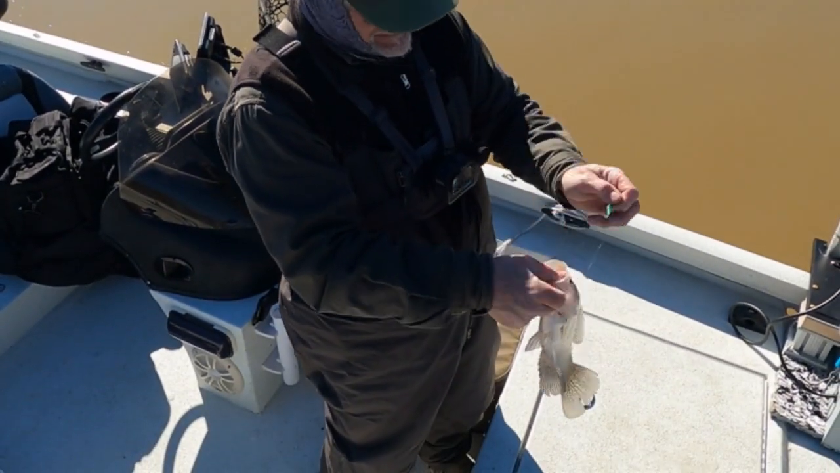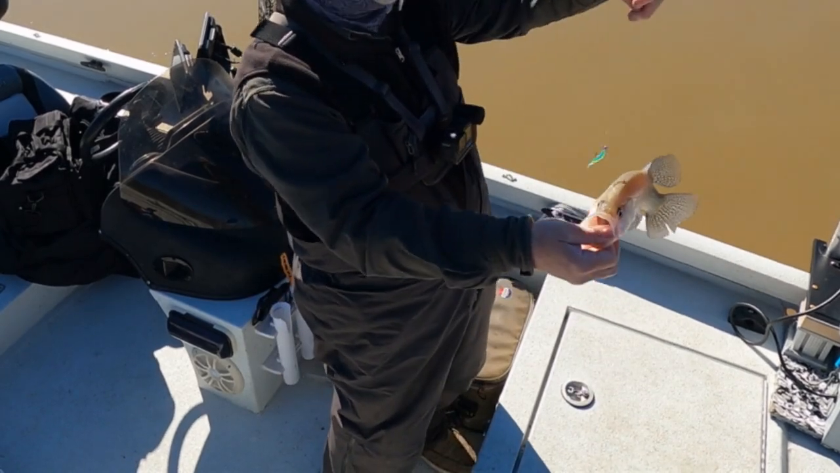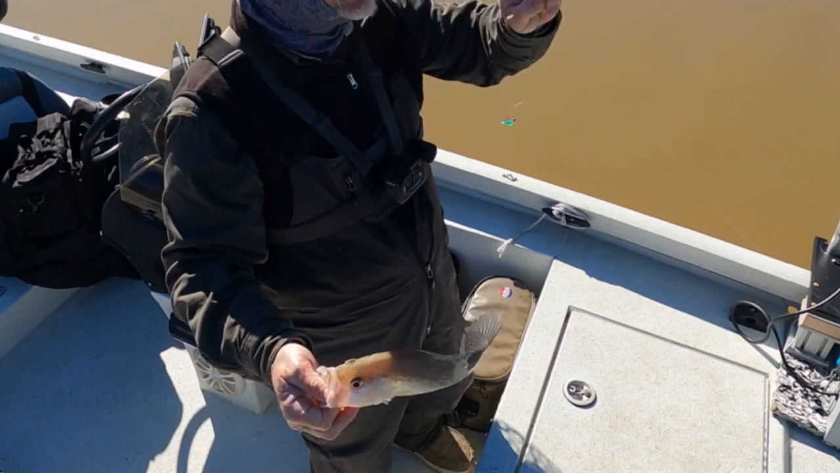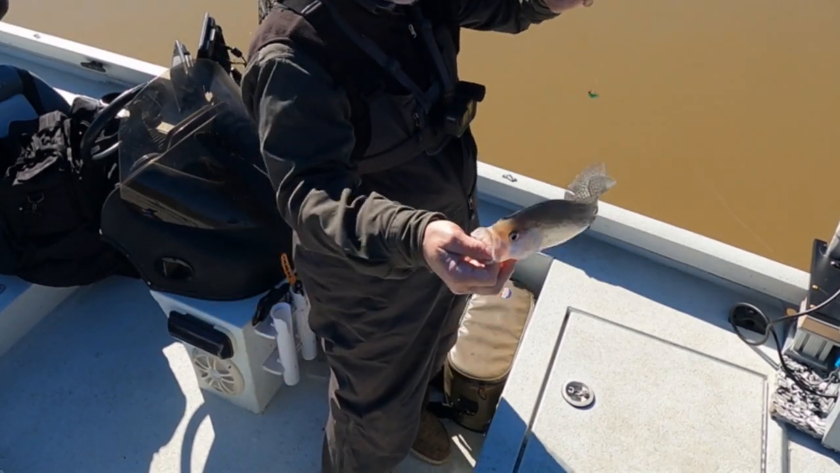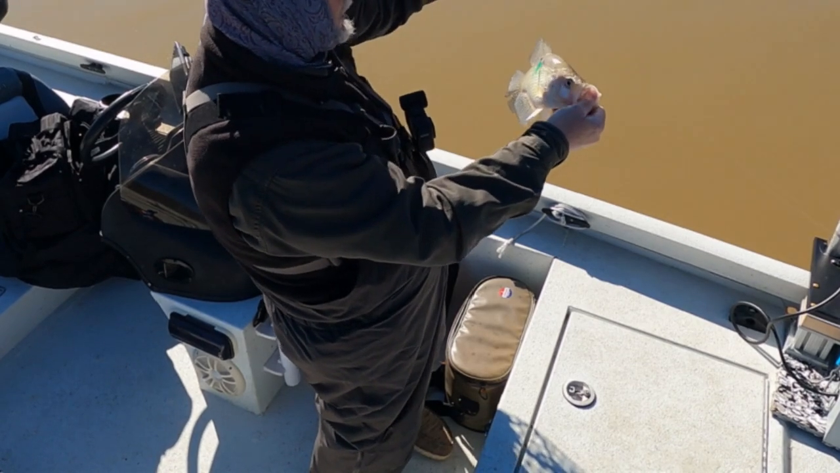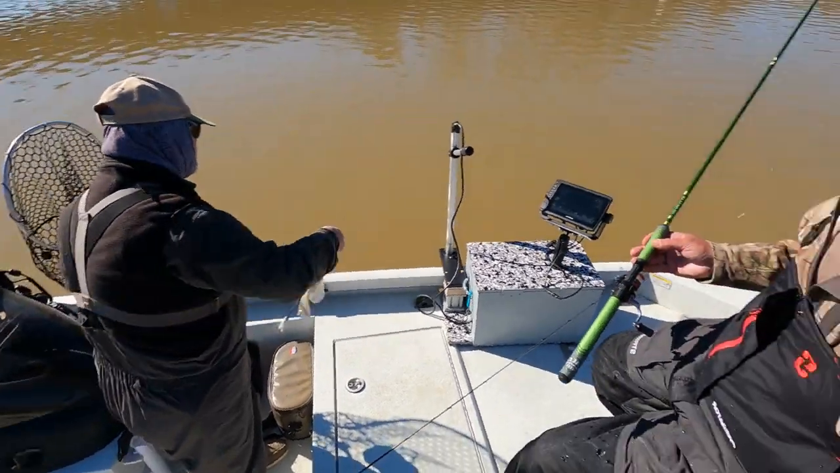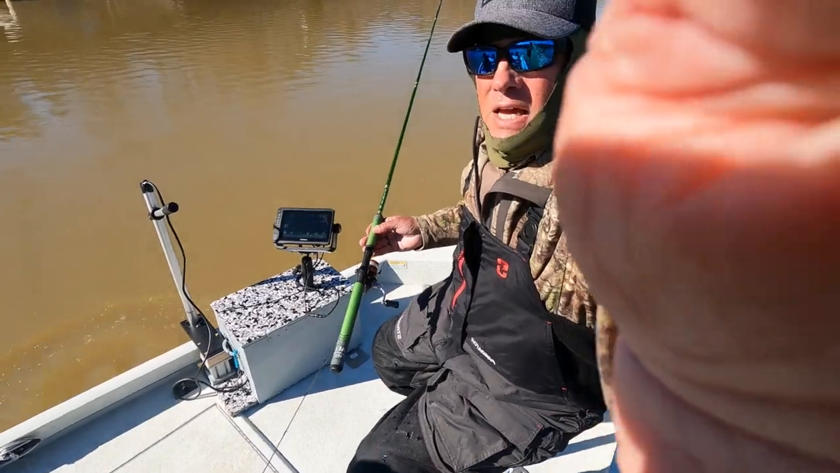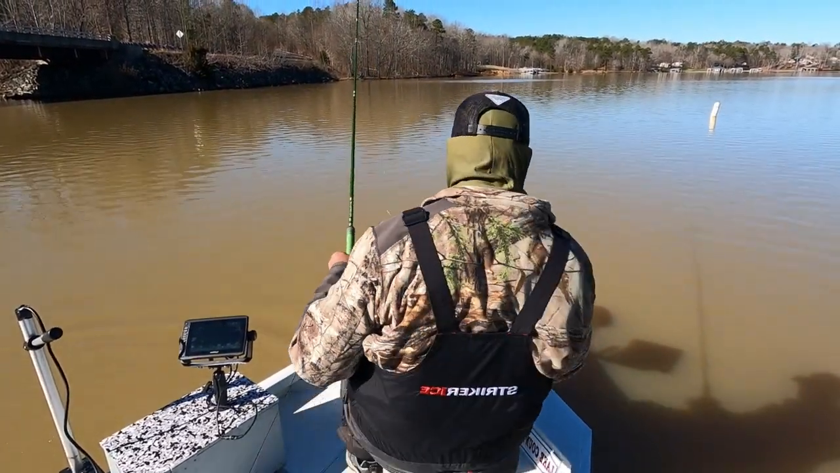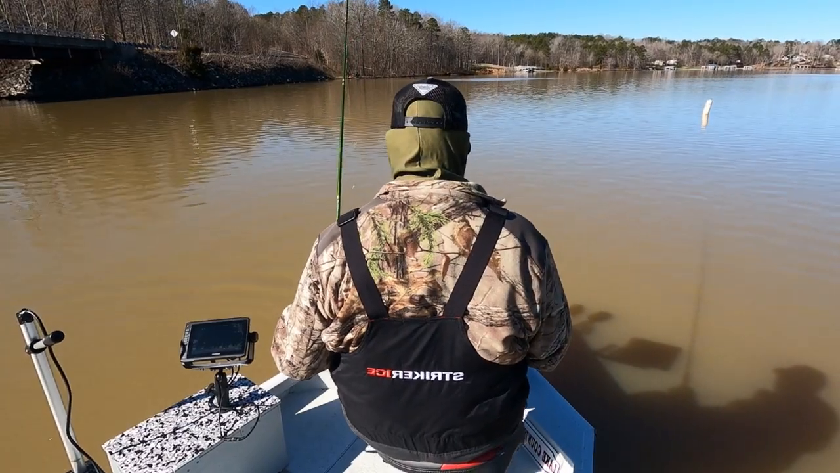Yeah, and this is on the fathead minnow in bluegrass color, which I don't sell in bluegrass color. Just testing it. I'm using a lot of colors that I don't sell. Good one. That's a nice one. We'll take him, y'all. These colors have to be tested. That's what I'm doing today. I brought some of them with me, some of my new colors.